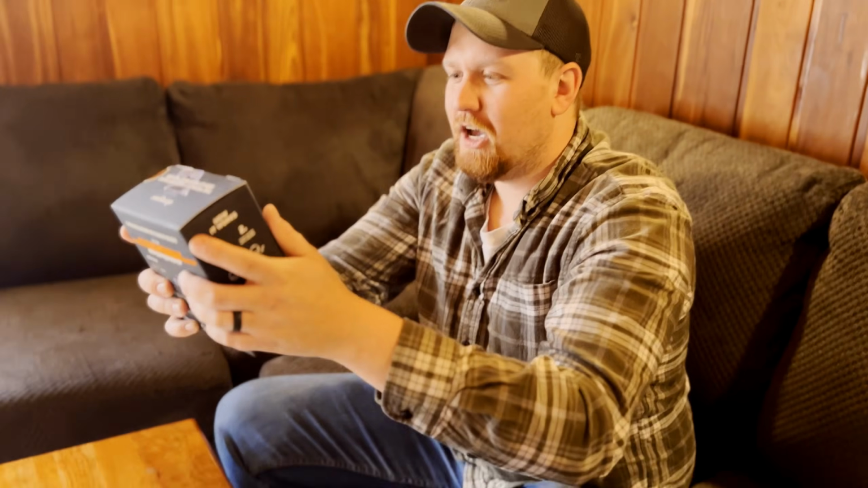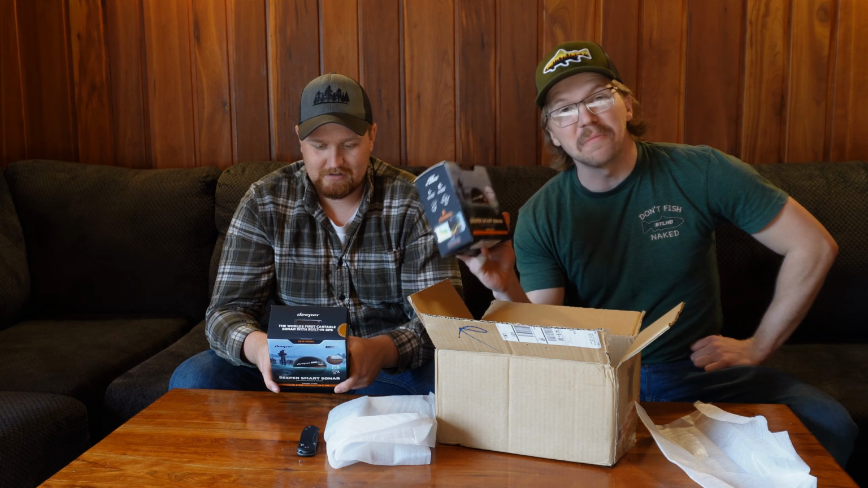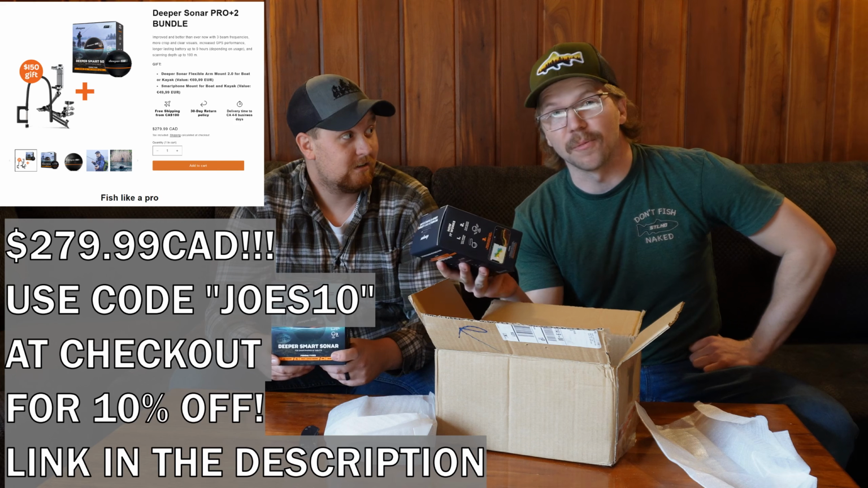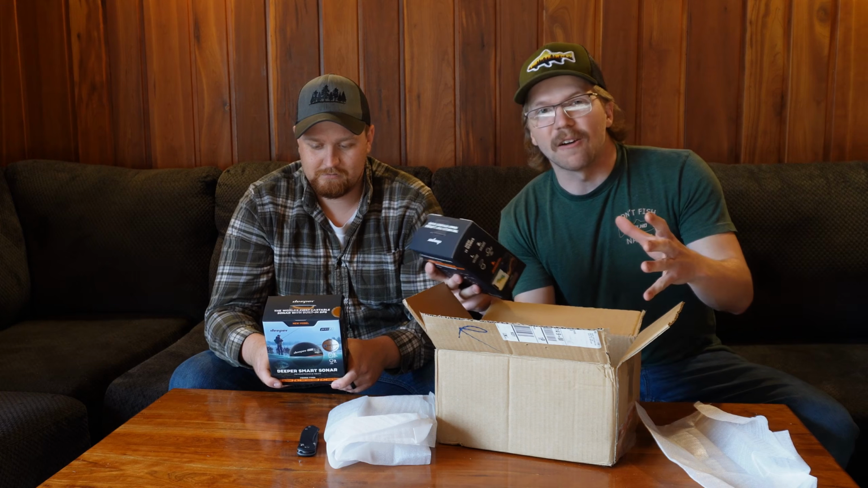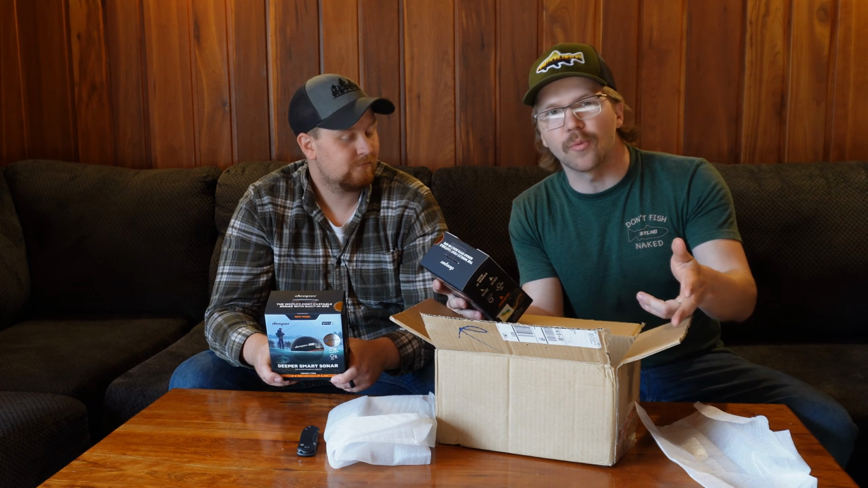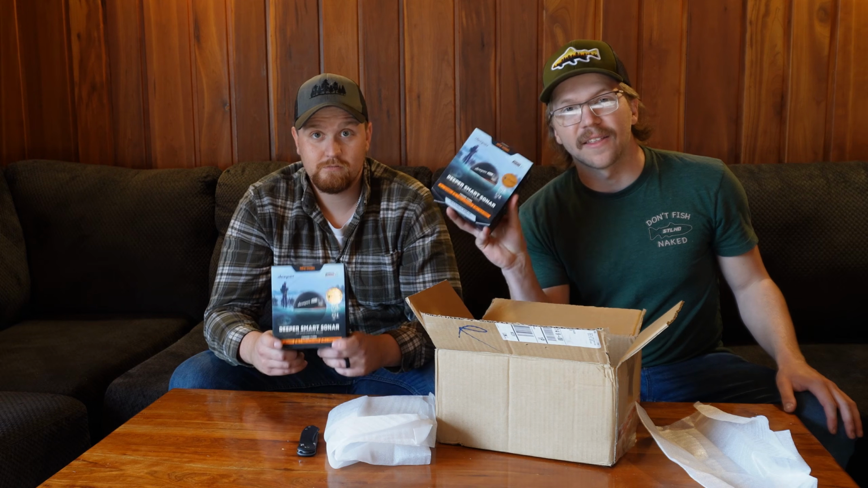What is this? A Deeper Pro Plus 2. If you've never heard of Deeper, they are an extremely compact and portable fish finder at an affordable price. At a very affordable price. Seeing as we are always doing backcountry trips and always trying to cut weight, whether that be in food or different camping gear, we're always trying to be as light as possible for going as far as possible. And Deeper was the exact thing we needed.